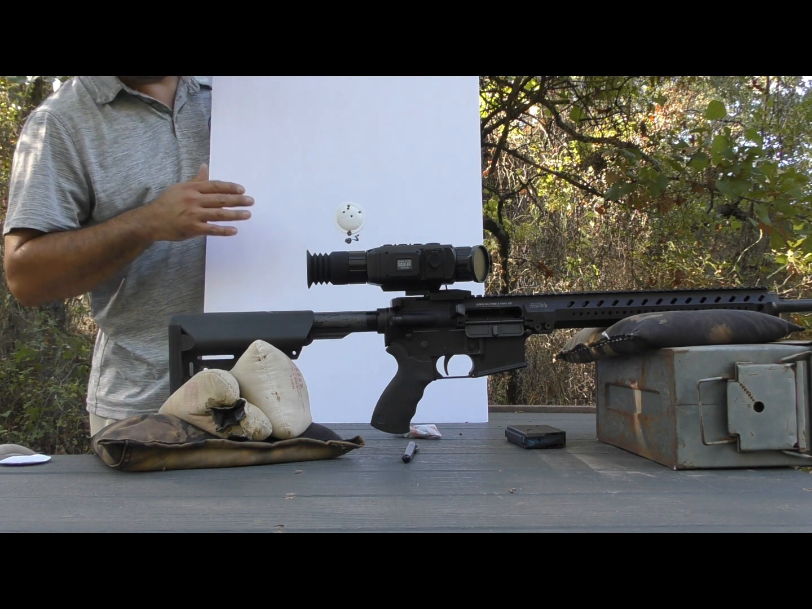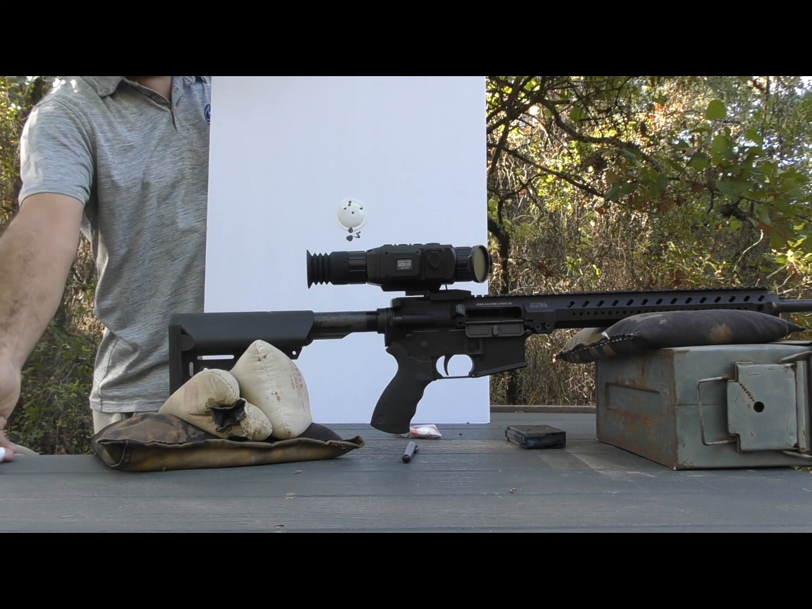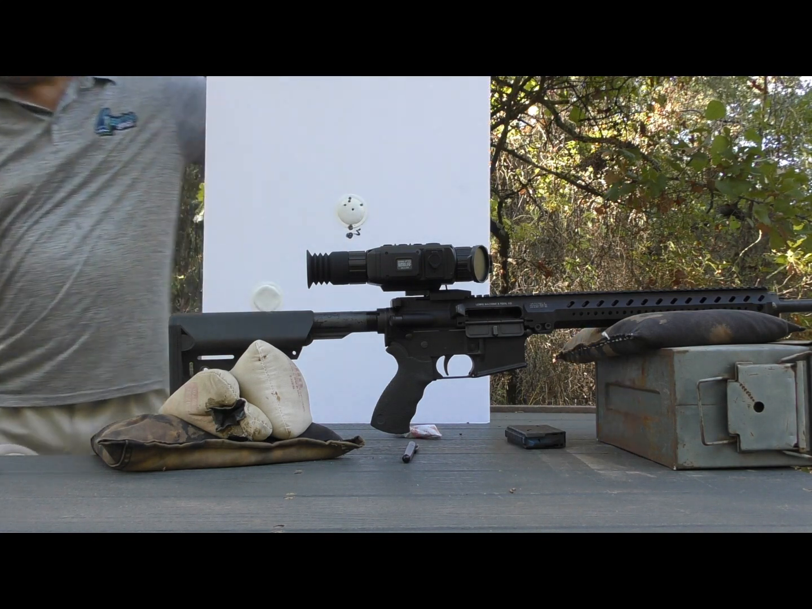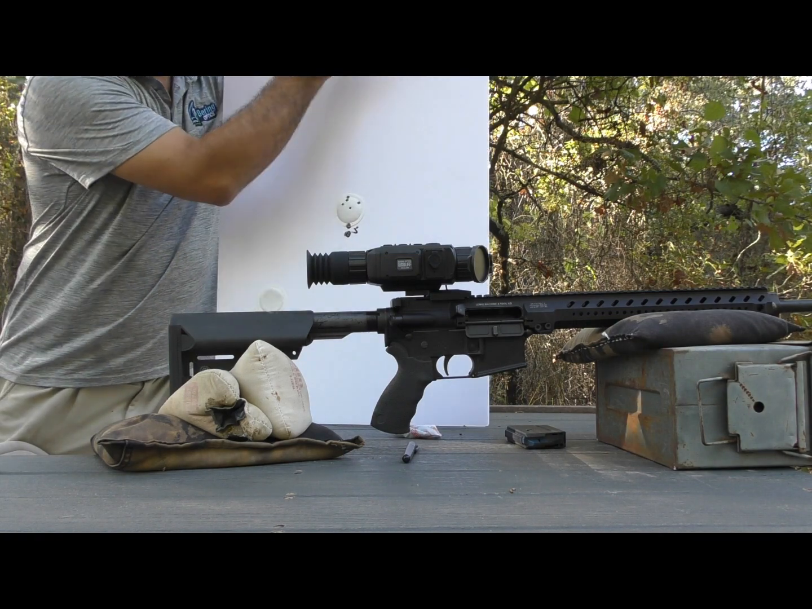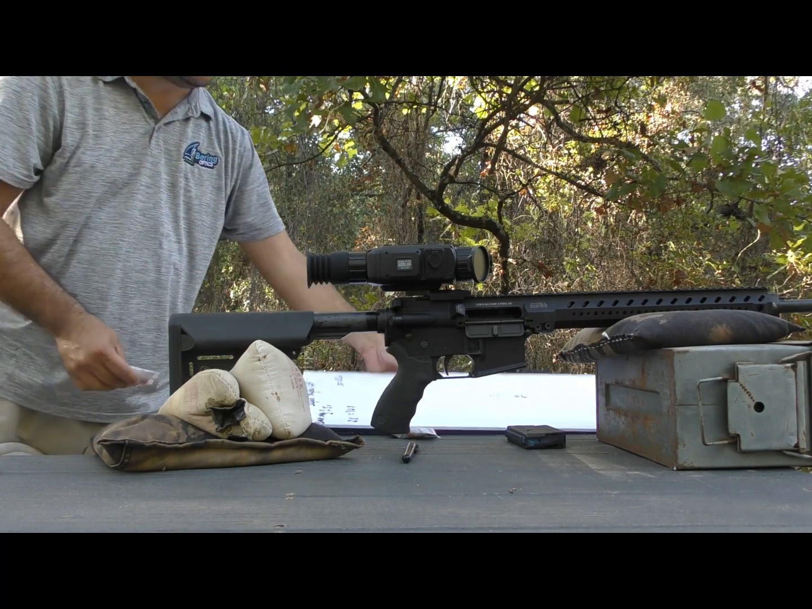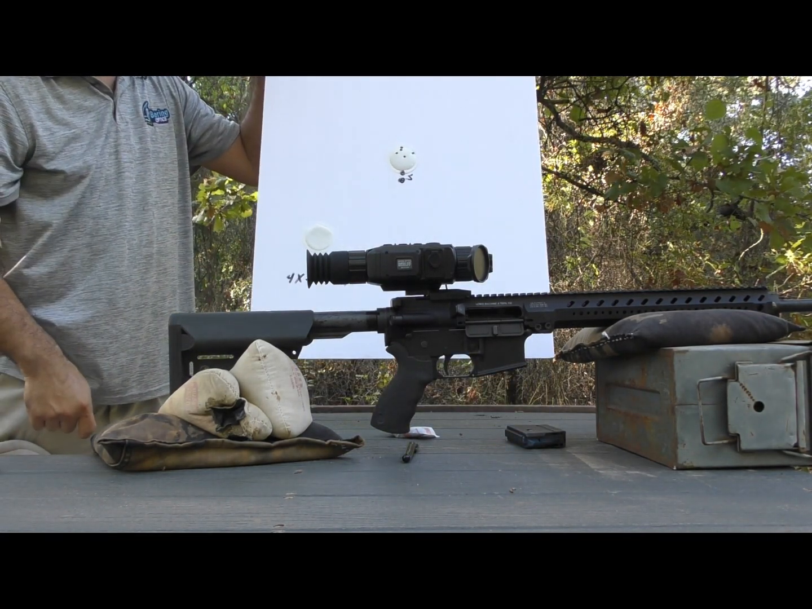What I plan to do now is, since this is a full comprehensive review, those of you who are interested in sticking around, I'm going to do a digital zoom progression test. So what that looks like is I place additional hot hands at 3 points on the target. I'll cut this one in half. This is your standard hot hand size, so it's about the size of a palm. I'll cut it in half so that it's a smaller target to aim at. I'll post it at 2 times and 3 times, and then I use the extra thermal paster at 4 times.